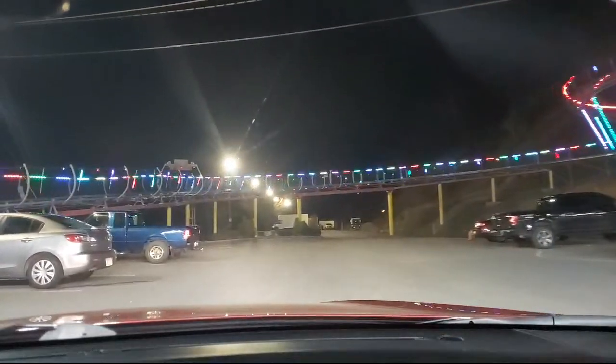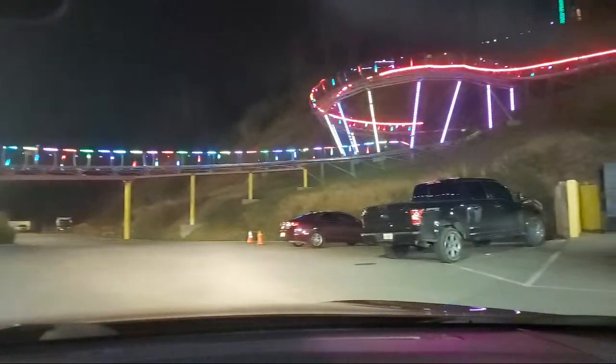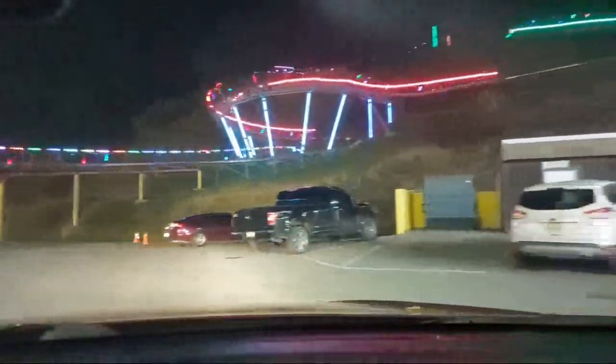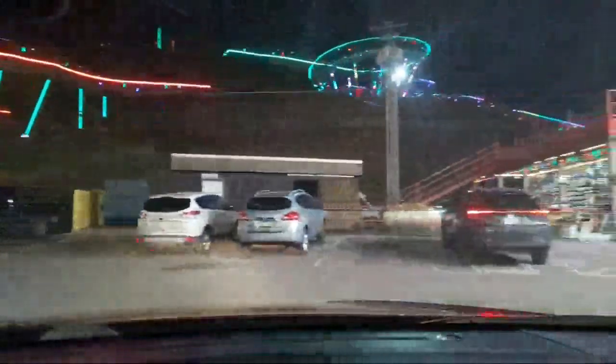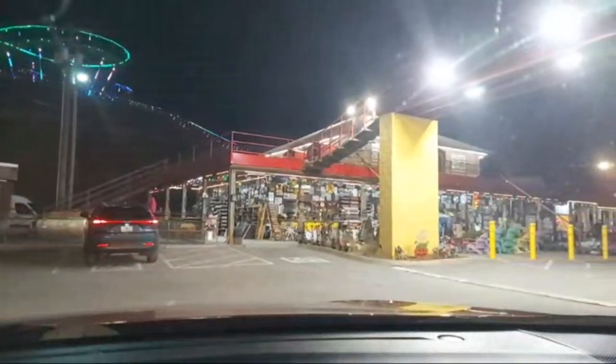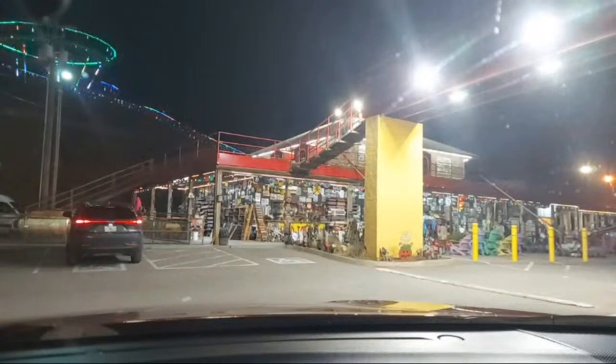Let me see if I can get you a different perspective this time. There's the Goat Coaster. I'll sit and chat with you a few more minutes, waiting for Miss Marie, if you don't mind. I don't think I'm slamming into anybody. No. There. You'll be able to see the goats. There. Windows down.